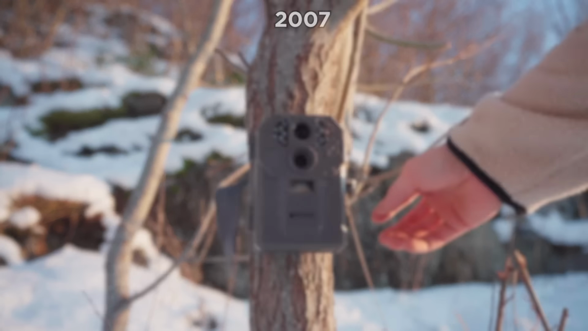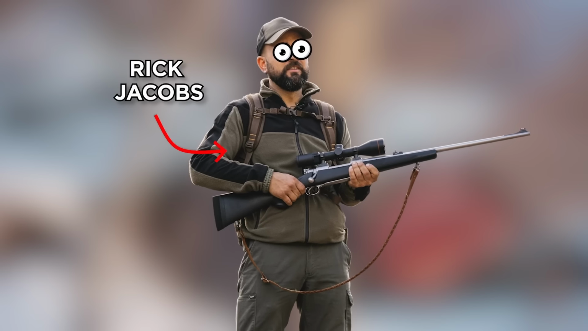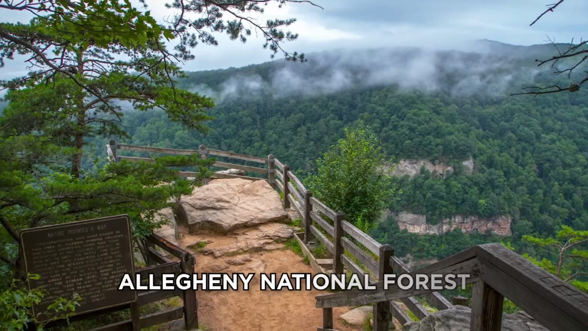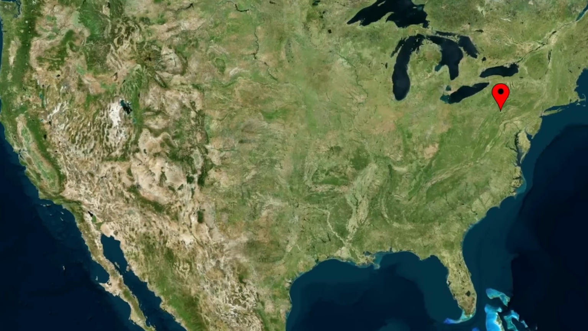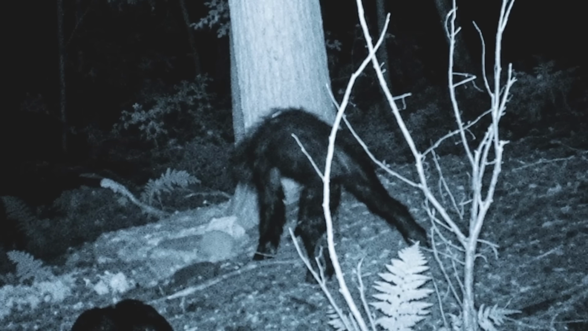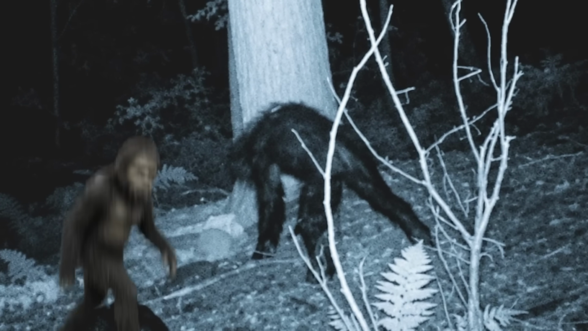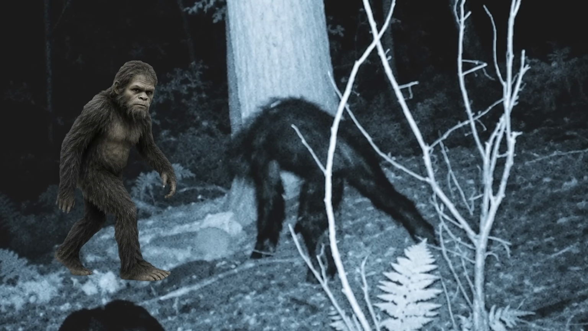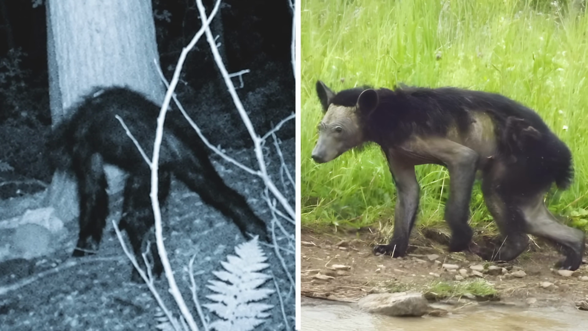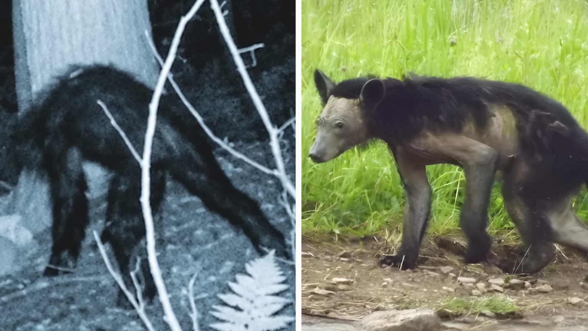Back in 2007, a hunter called Rick Jacobs caught sight of a strange creature on his trail cam in Allegheny National Forest in Pennsylvania. With its strange, hulking gait, hairy coat, and ape-like ability to seem to walk on two legs, many people believed this had to be a juvenile Sasquatch, but others dismissed it as a mangy bear again. Not quite sure about this one. Let me know what you guys think in the comments.